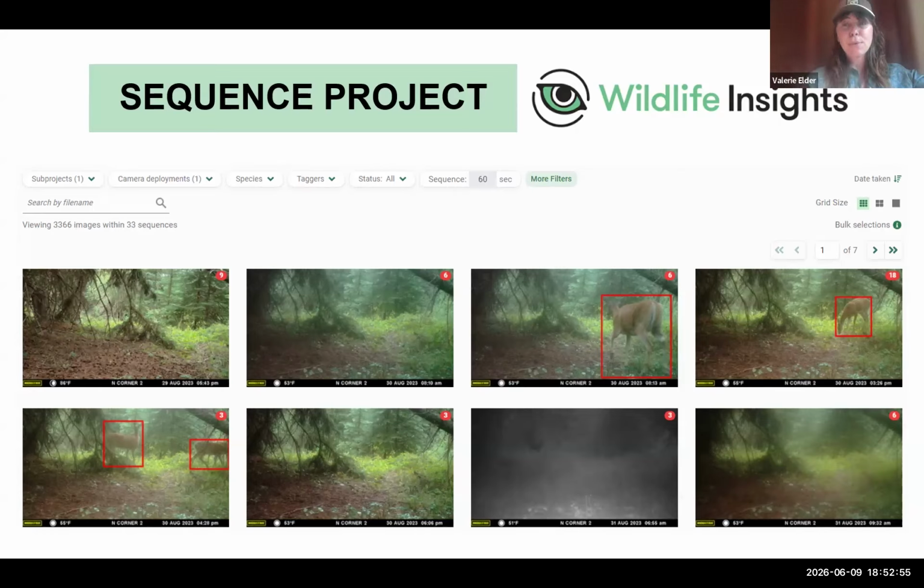Then typically one of my students and myself go through these images, check and verify the AI software's usefulness, and verify all of those images. Wildlife Insights is a great website. It's not insanely user-friendly. It does take a little getting used to, but it's really nice for managing and identifying bulk images. You can see that I have 3,000 images here, and that does take a long time to go through.